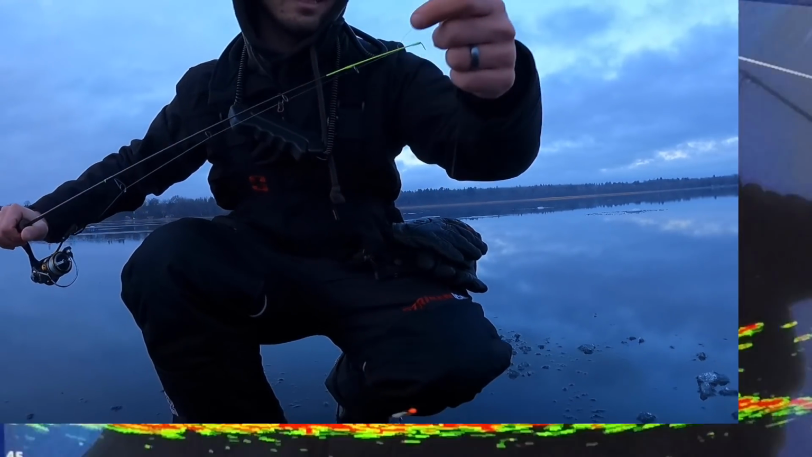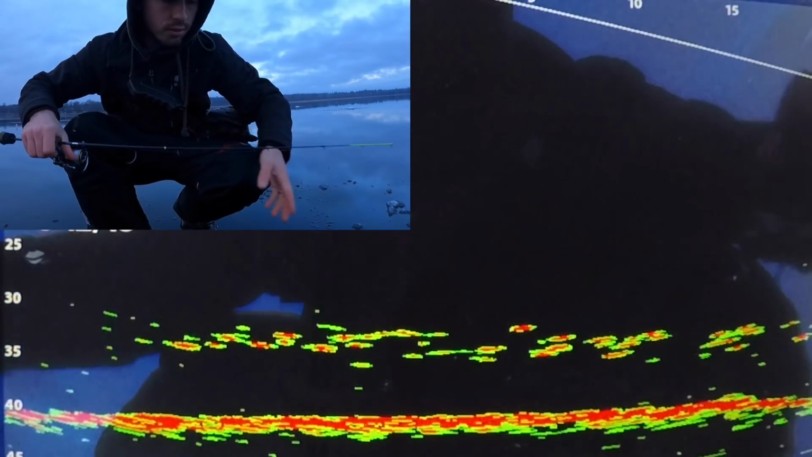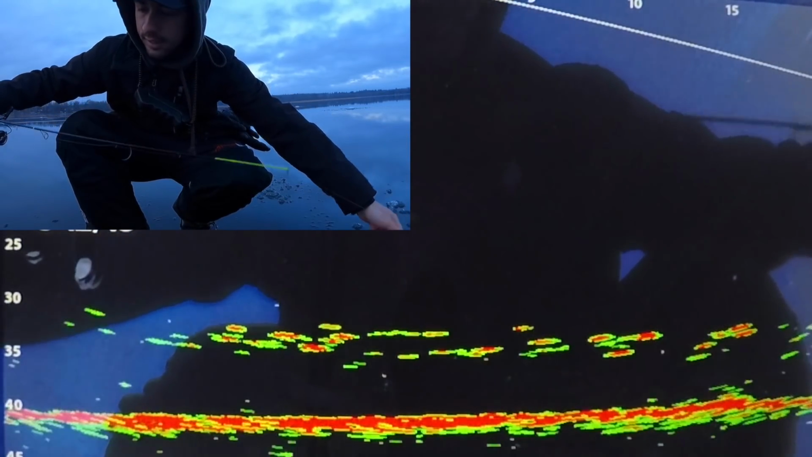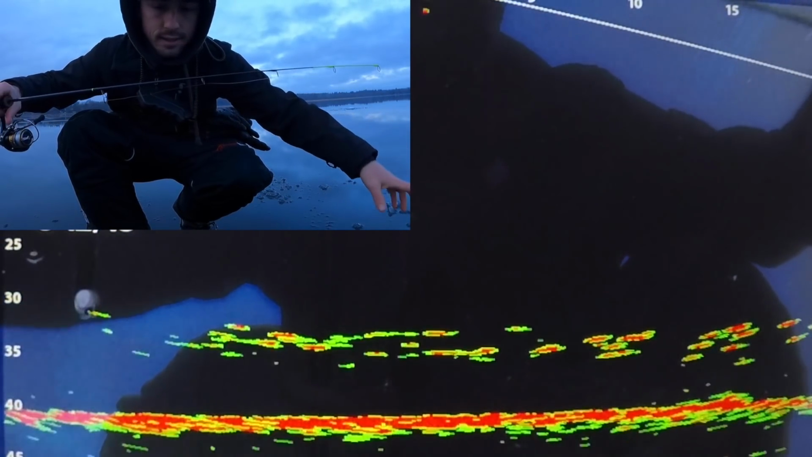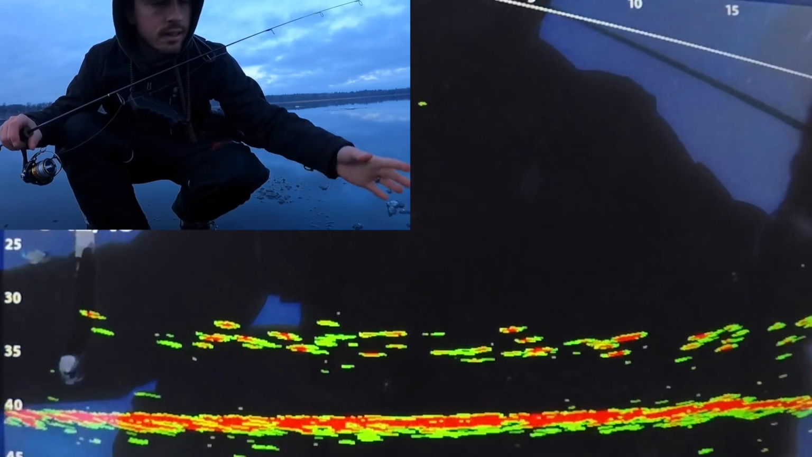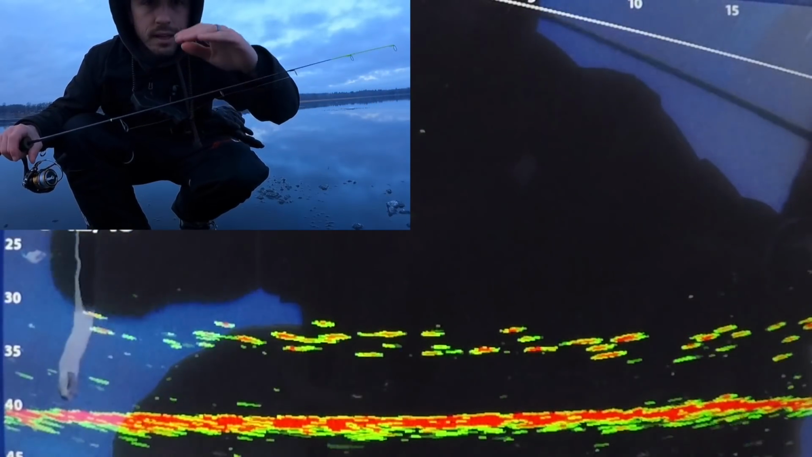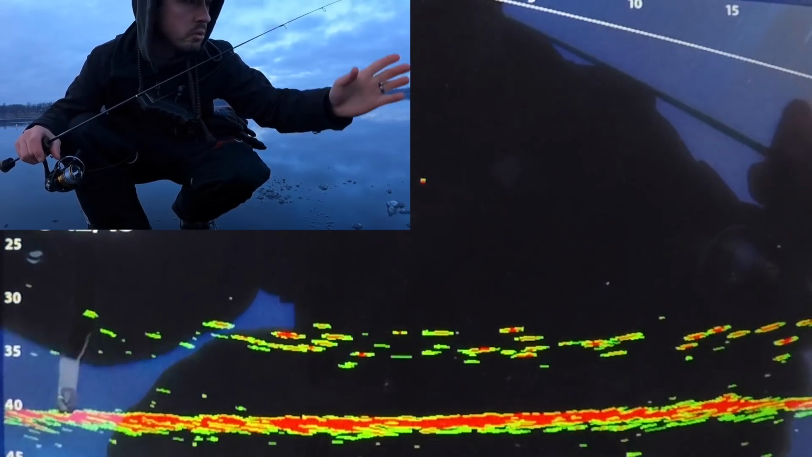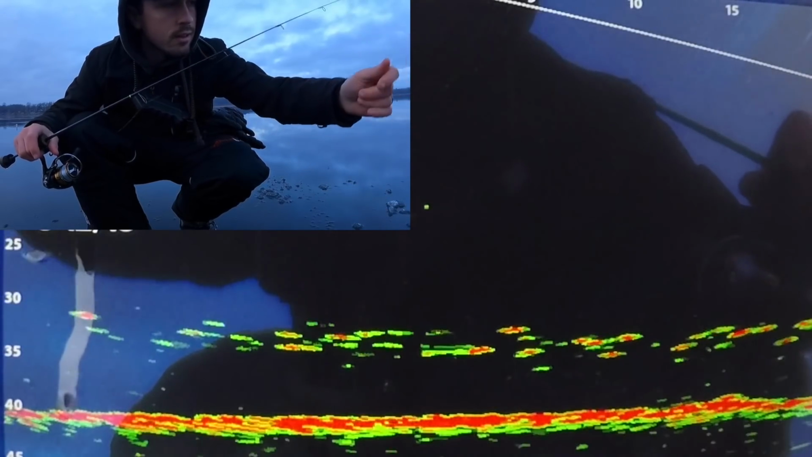And luckily it looks like this time our school of crappies did not disappear on us. So I'm gonna get down to them in a hurry here. So what I normally do with these fish is I'll set the bait just a little bit above the school and see which ones are the most active and willing to come up.